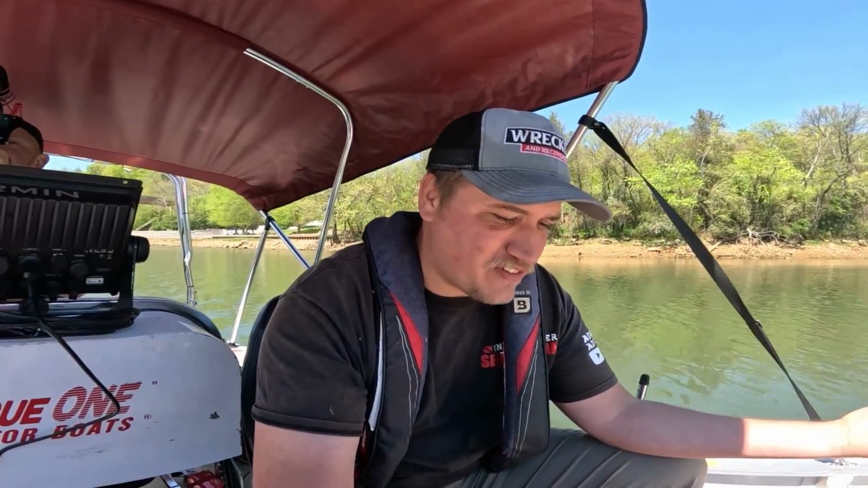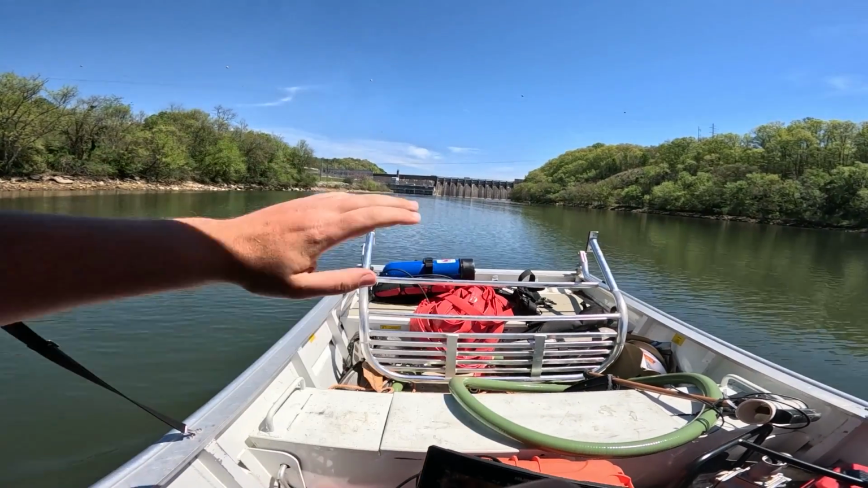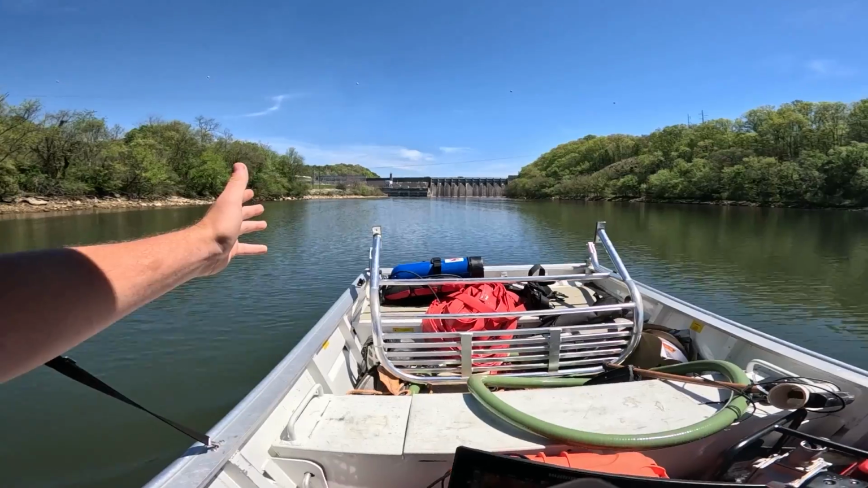All right, so we continued all the way down as far as we could. Now we're going back up as far as we can, but it's like 2-3 feet up near the dam here. I think there's a few pockets, but there's nothing out here. You'd see it if there was a vehicle.